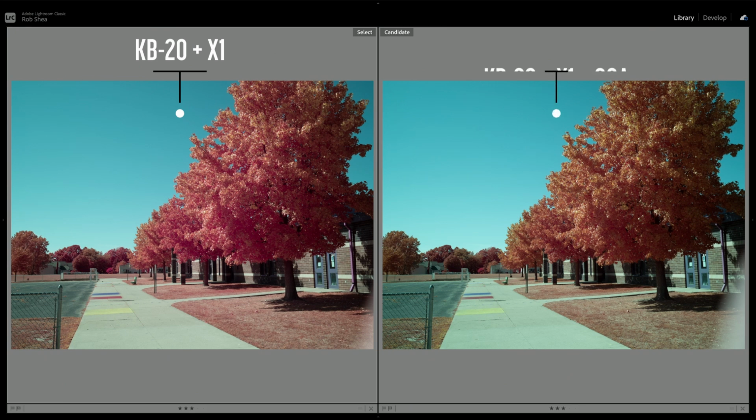And then on the right, we have three filters. We have the KB20, the 80A, and the X1. And this gives us a color balance temperature of about 7300 Kelvin. The addition of the 80A filter brightens up the teal sky and transforms the foliage from that hot pink red look to more of an autumn orange.